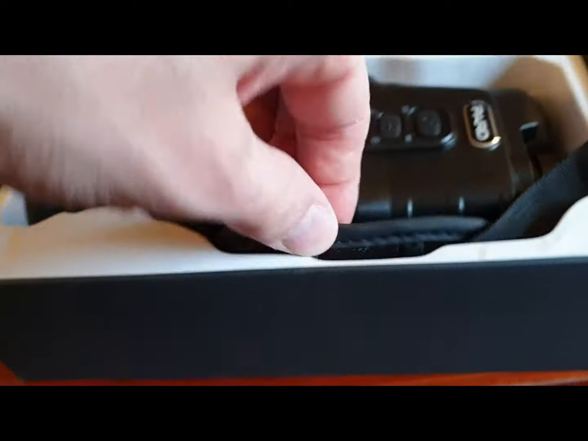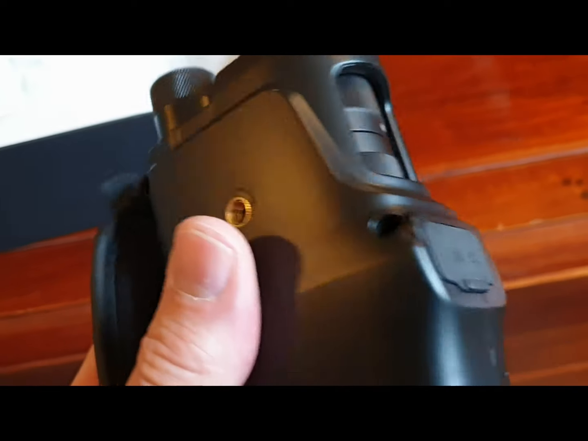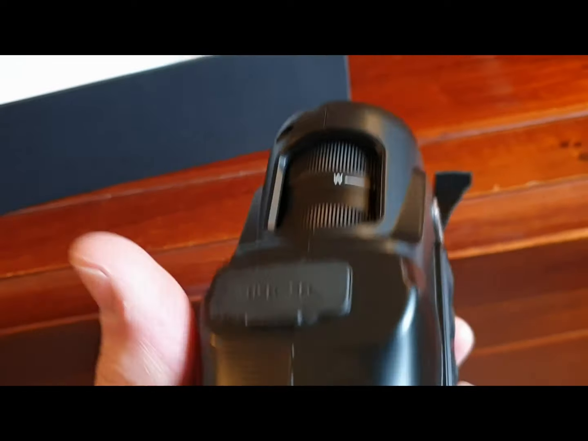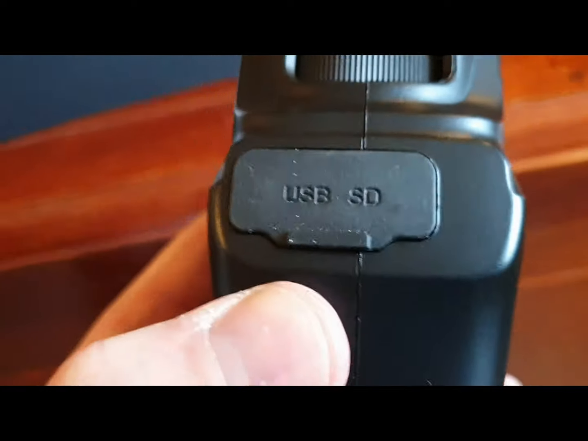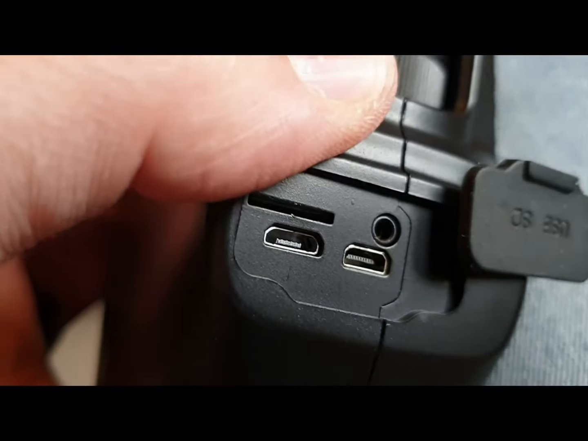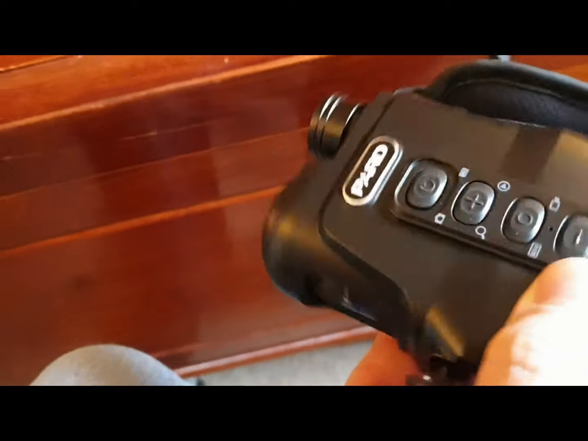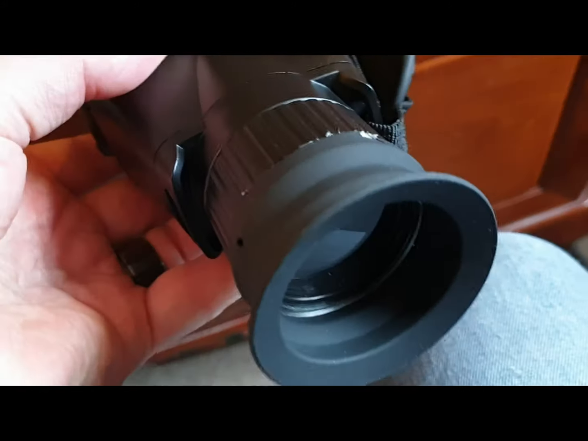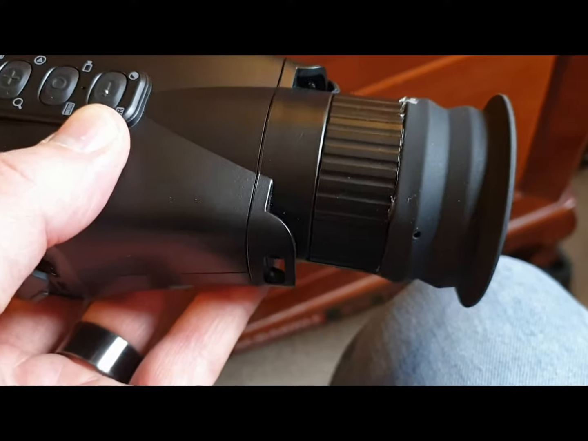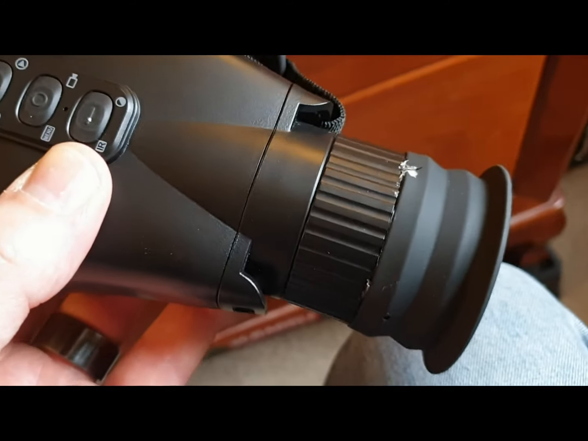This spotter is something else. Oh, there we see underneath the 1/4 inch UNC universal camera tripod thread. We've got the port for the USB cable, and the SD card. There we go. And that's the top of the device. Everyone picks it up when the eyepiece is not on, because mine initially was off for a while. I ham-fistedly peeled it back and it came off.